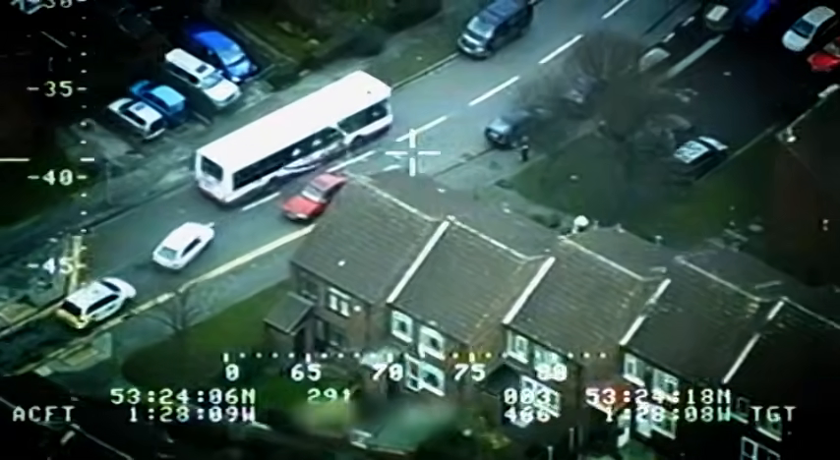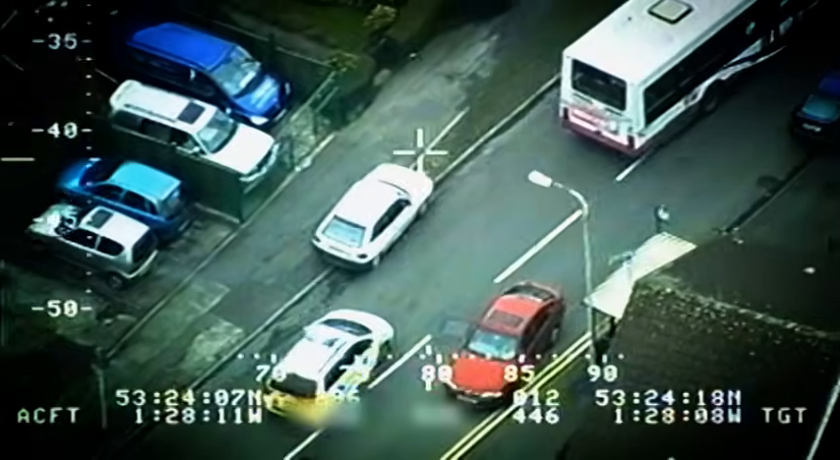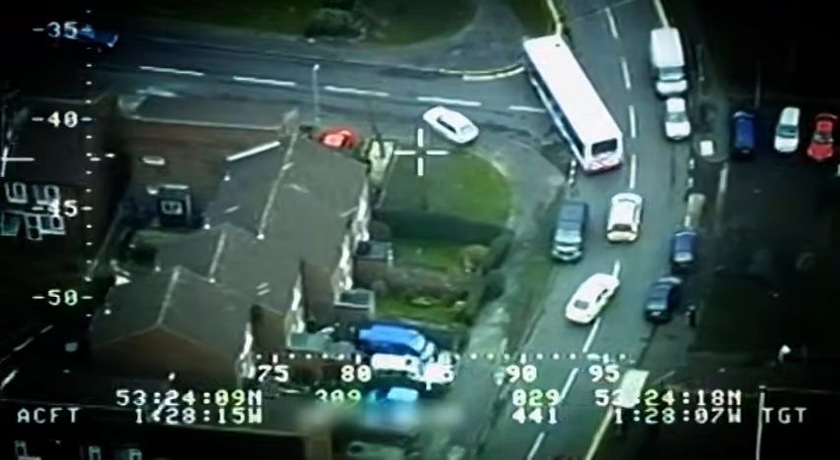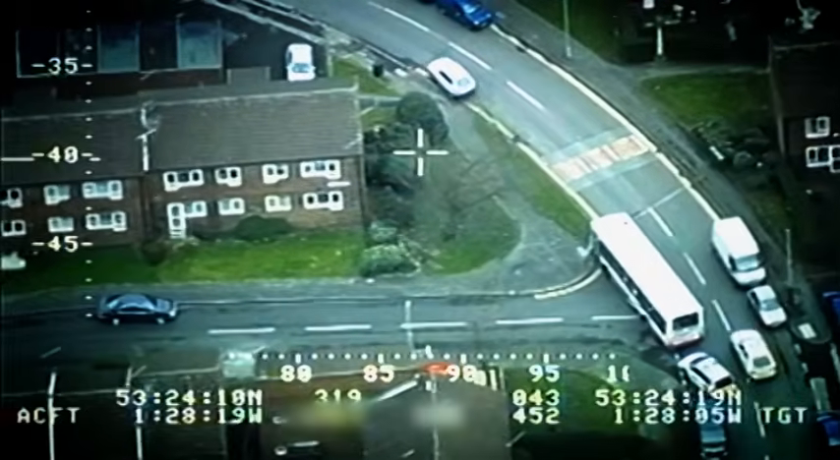I don't know if the bus had seen him or he was trying purposely to block him off, I don't know. But he had two police cars behind him, the dog van and a traffic car, and he just wasn't going to stop. It's now clear that 99 is involved in one of the most dangerous pursuits the crew have ever seen. Charlie Golf, are you nearby?